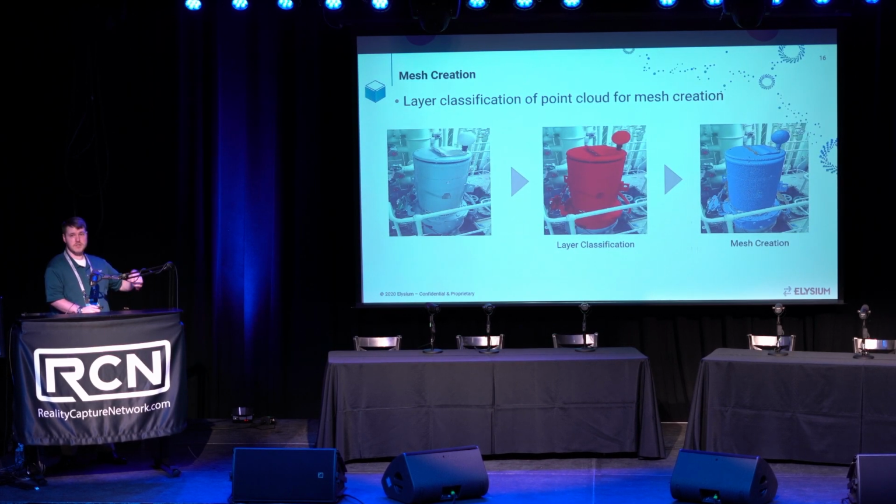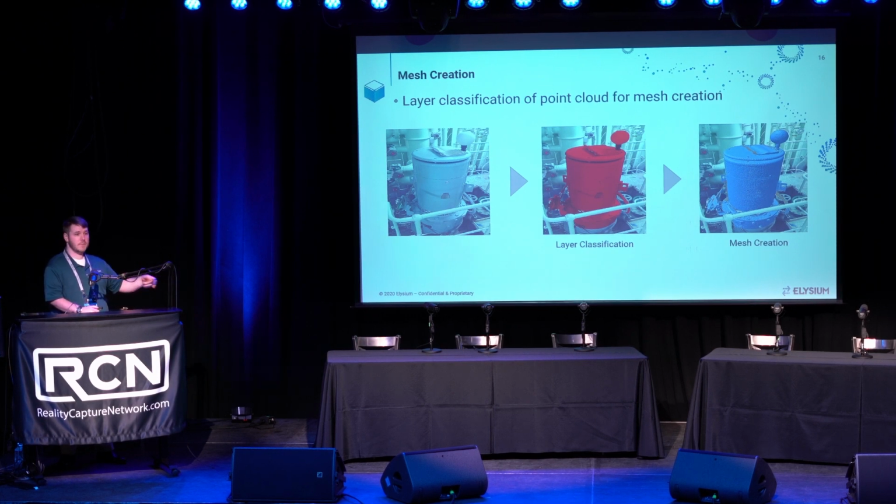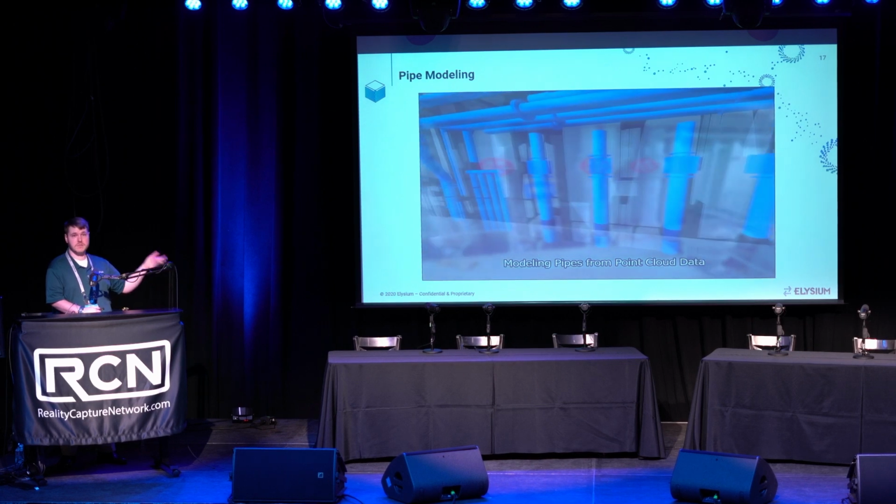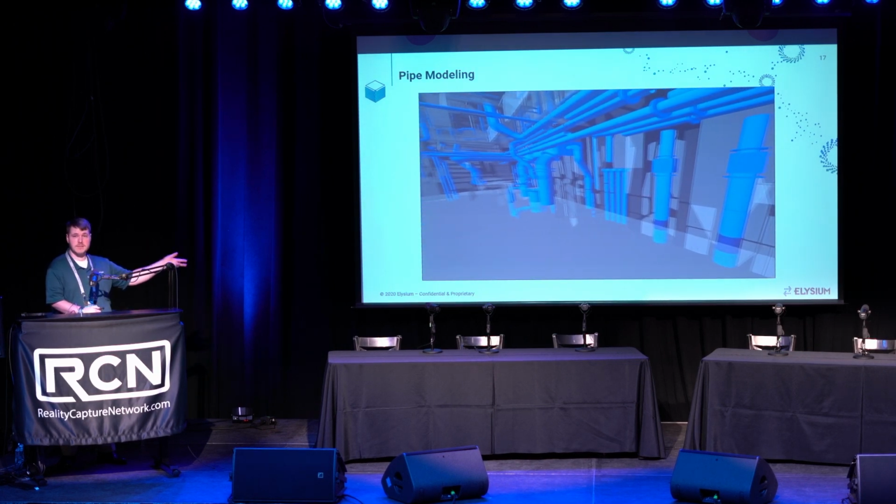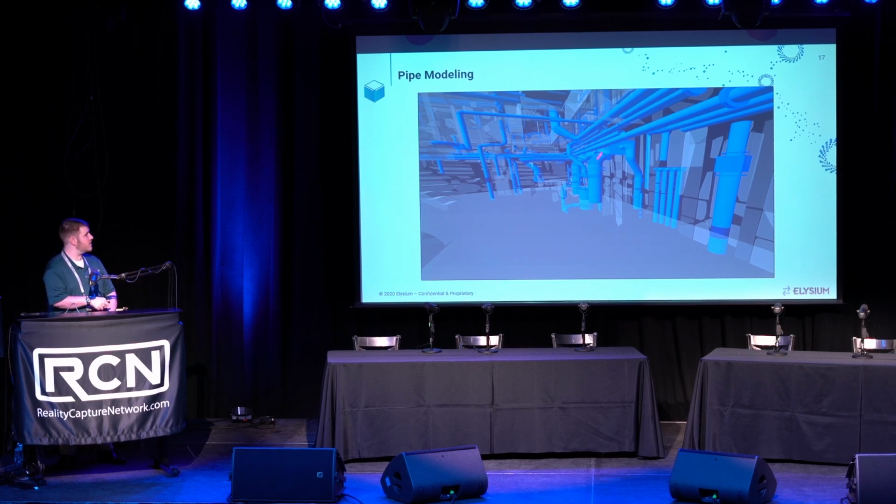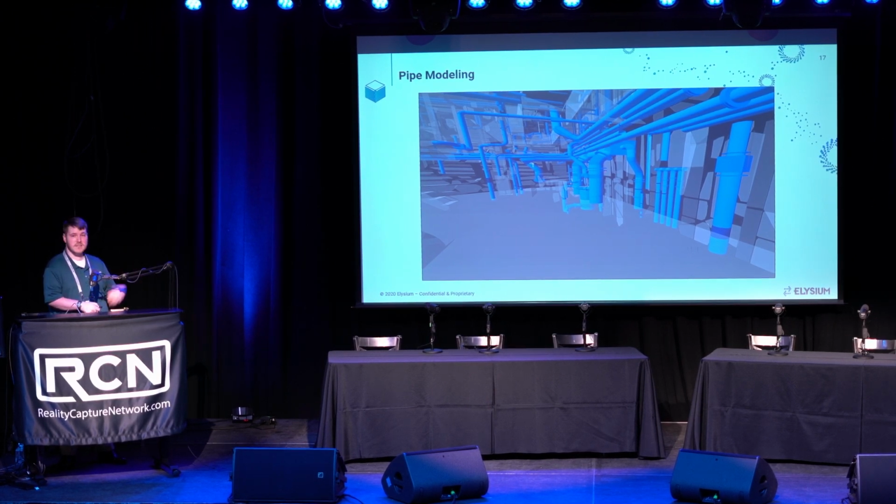So talking about mesh creation, that's the ability for the user to come into the environment, segment the point cloud to isolate the specific areas that they're interested in, and turn it into a usable mesh model. From there, we can also talk about pipe modeling. InfoPoints has the ability to extract these pipe cylindrical elements from the point cloud, and you can then leverage them into different connective pieces, such as elbows, flanges, etc., all within this solution before you even get to your CAD and BIM solutions.